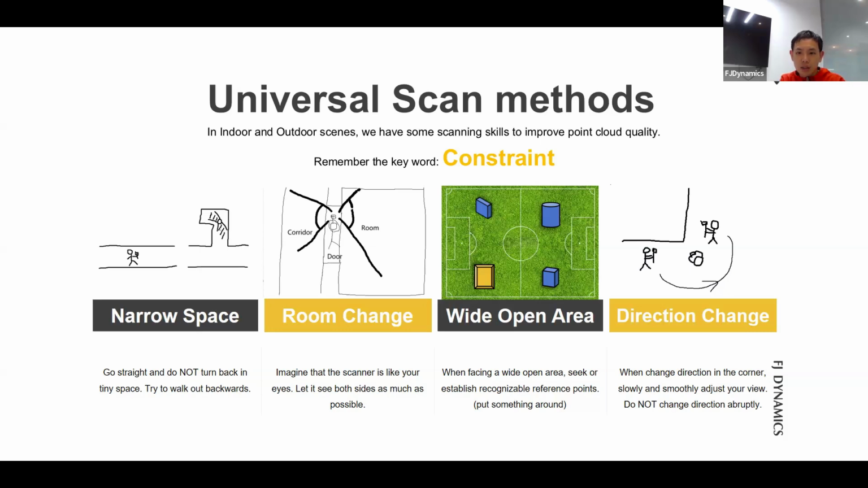And third, if a place is empty like this football field, try to add something, no matter if it's large boxes, chairs, or even desks, or you can even let somebody stand there for distance reference. Because when you add more things for the scanner to capture, the accuracy of the SLAM algorithm is improved.